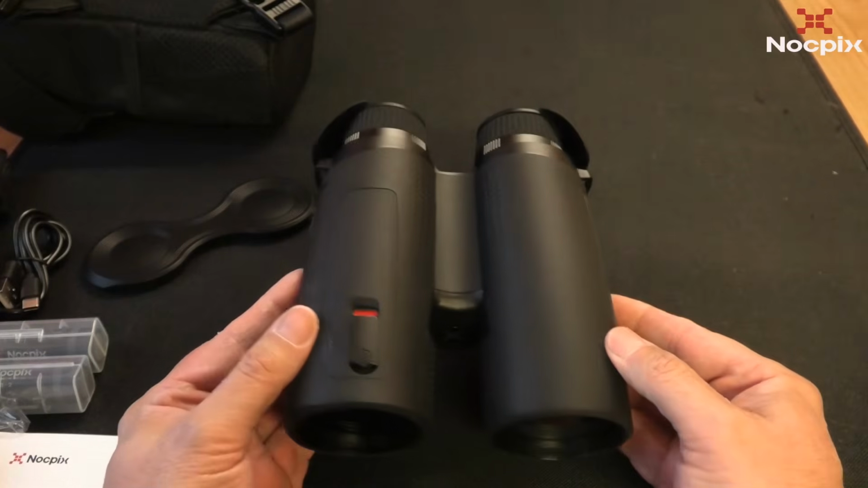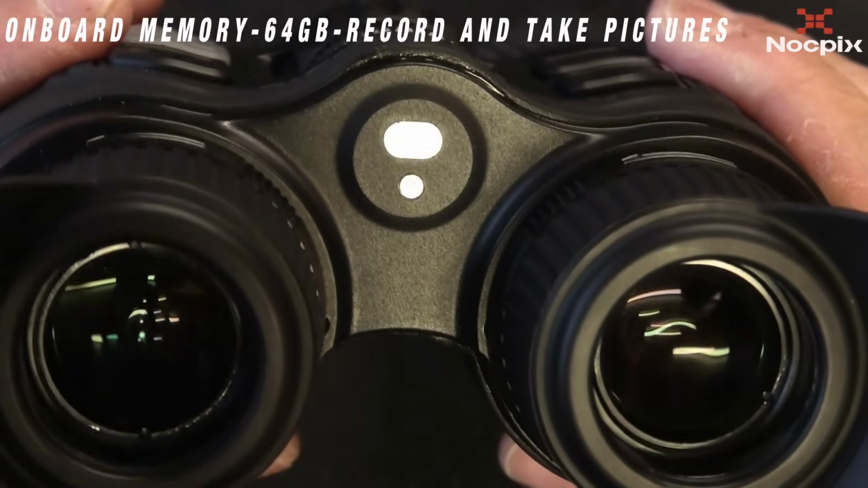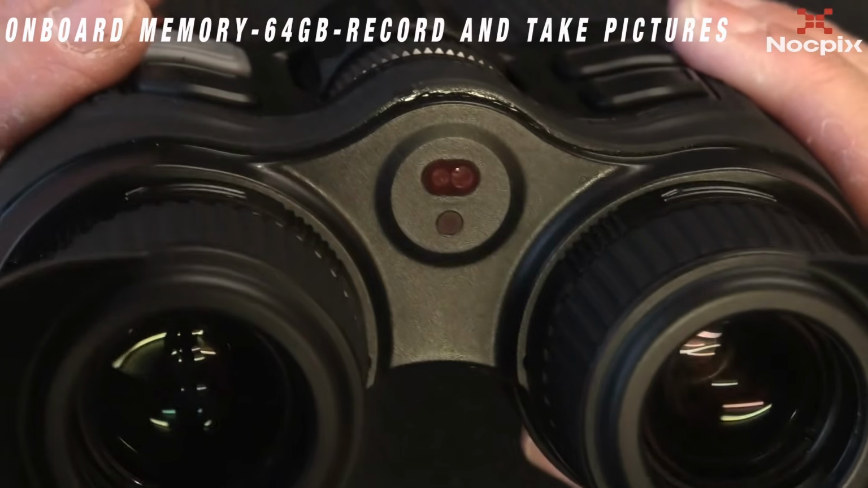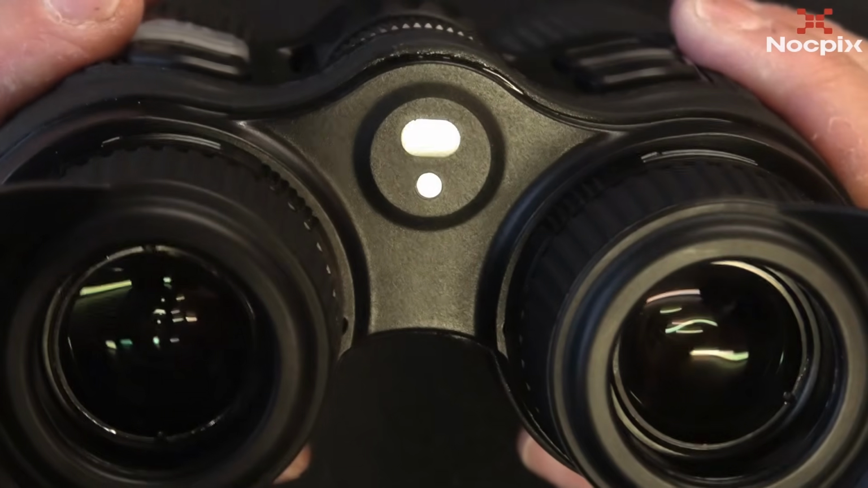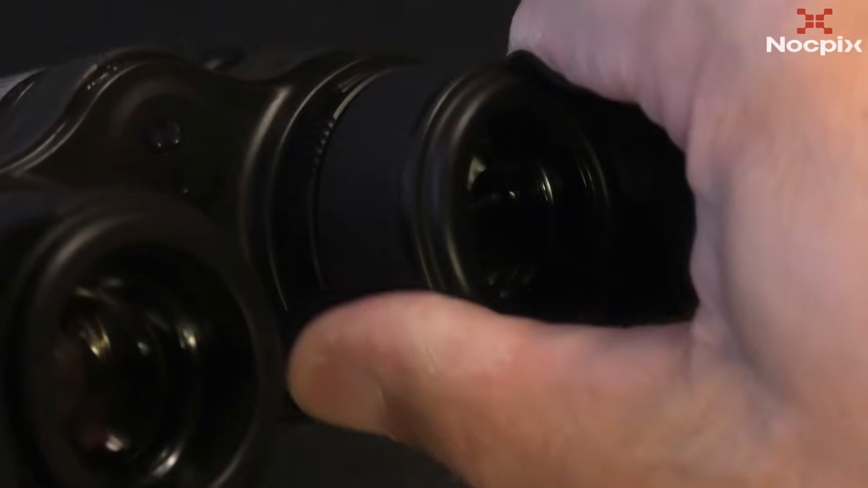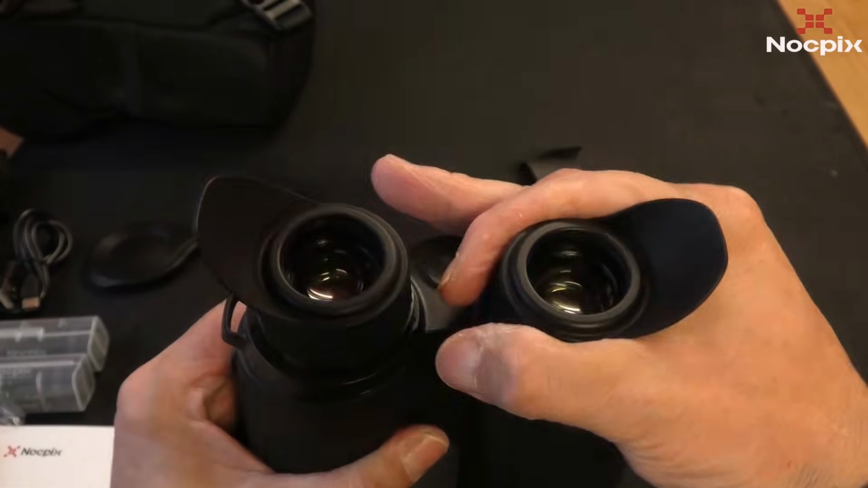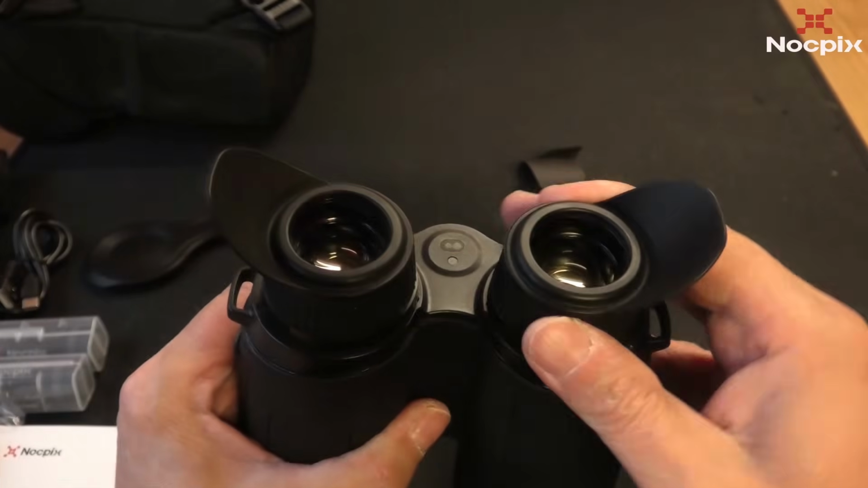Now a nice feature of the Quest series is the sensor. Now when turned on, when removing the binoculars from your eyes, the unit will go into sleep mode. And when bringing the binoculars back up to your face, the unit turns back on. You've got adjustable eye diopters on each eyepiece.